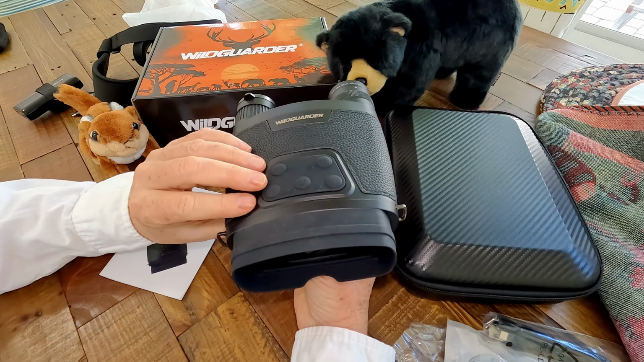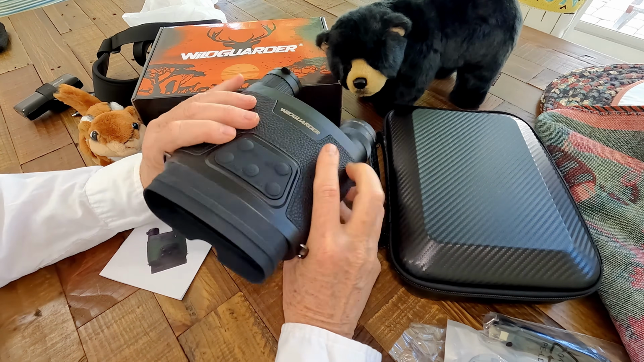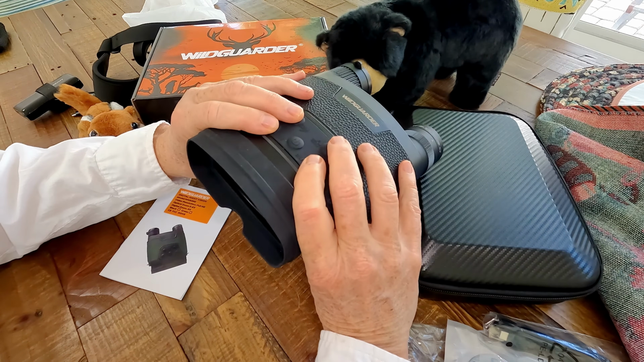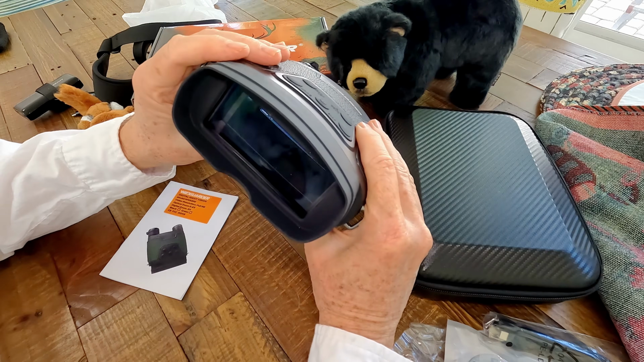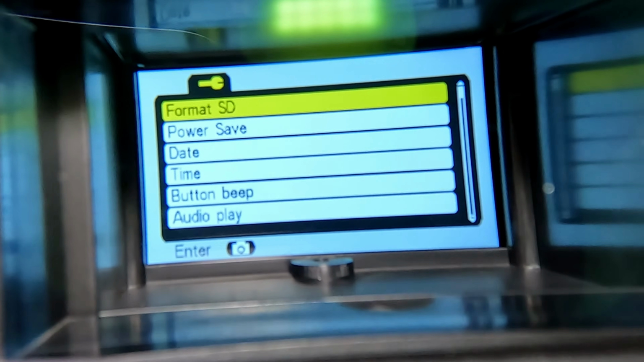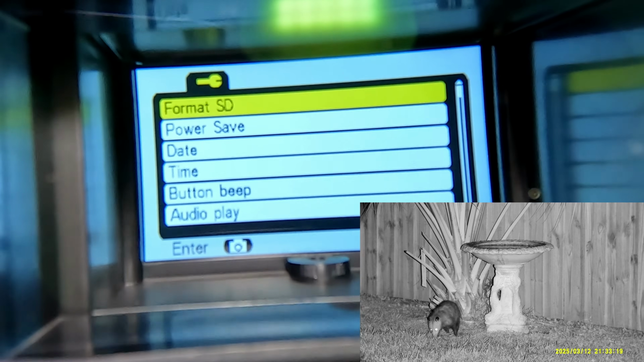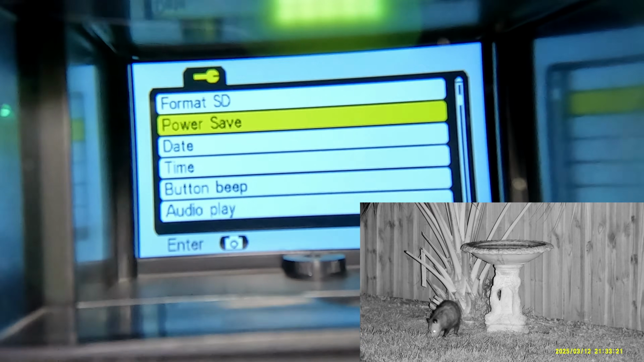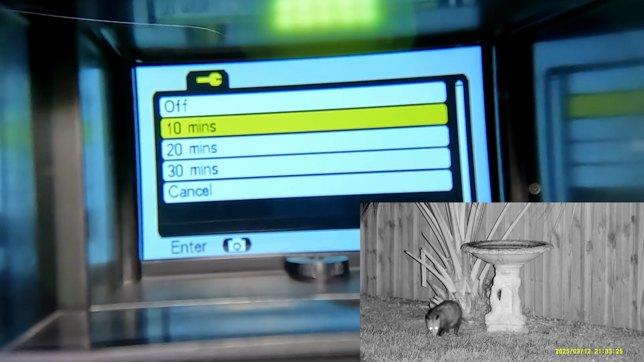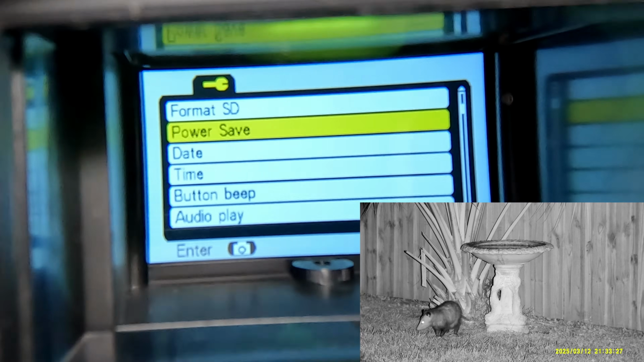So it's a real simple, easy to use menu, buttons, rubberized, good tactile feedback when you're using it in the dark. And I'll go through the menus here real quick. And here's a look at the menu. When you get your new SD card and load it into the night vision goggles, you want to go ahead and format those. And you can set your power saving levels for how long it goes before it shuts down.